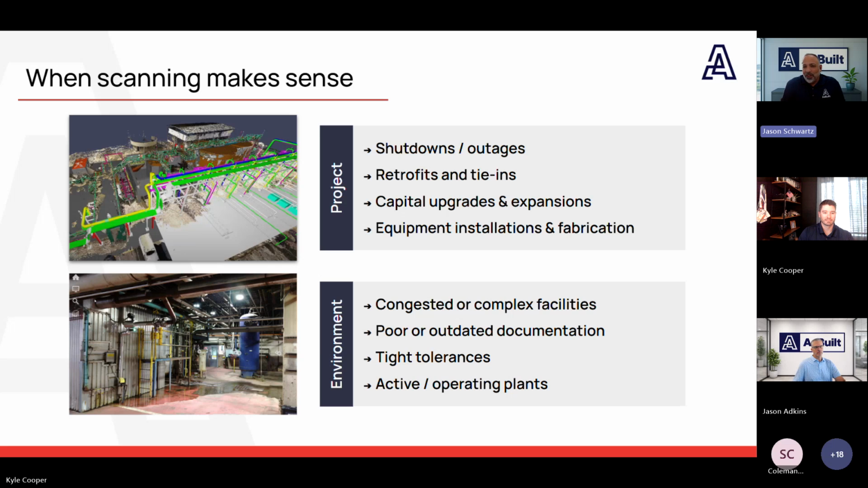So if you put all that together, scanning tends to deliver the most value when you have a complex project happening in a complex environment. And that's usually where the return is the clearest. And really that kind of leads into the headline idea of this webinar. Scanning gives you accurate site data at the start. The bigger opportunity is what you do with that information across the full project lifecycle.